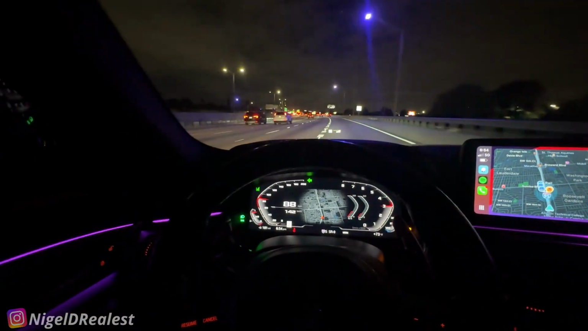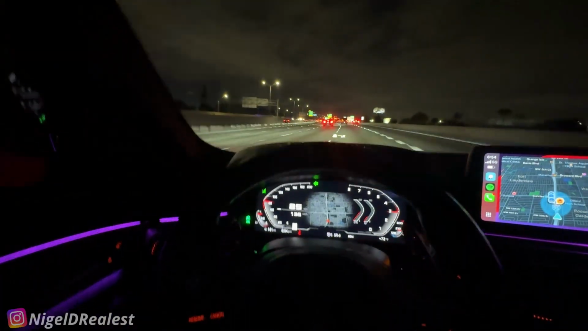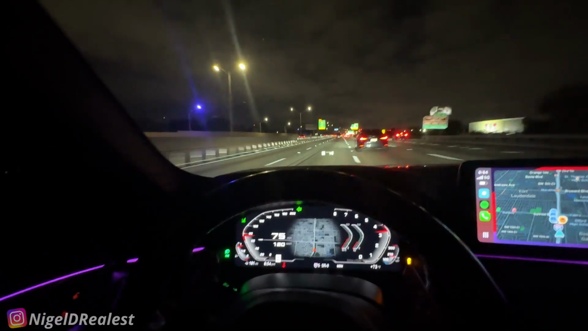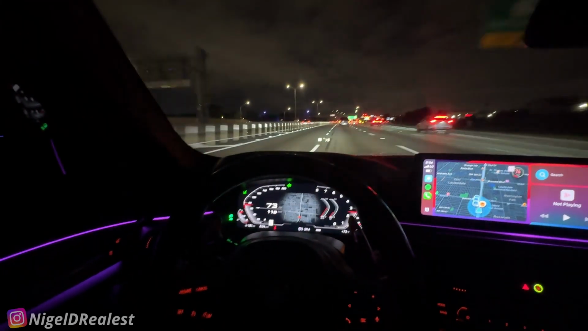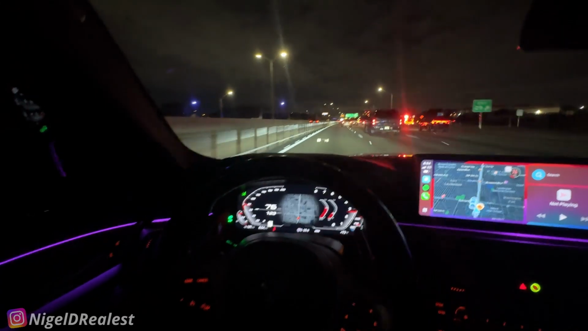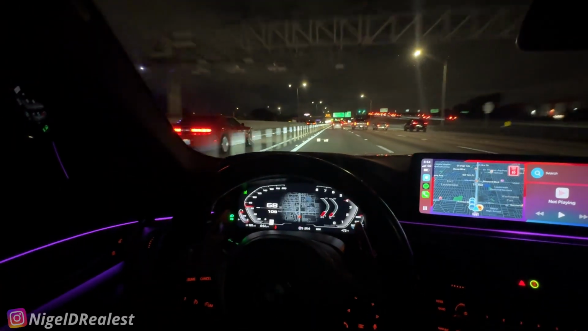Vehicle on shoulder ahead. Why is there so much? Oh, I guess it's early. Rush hour right now, kind of. It gets dark fast. Dark up early.